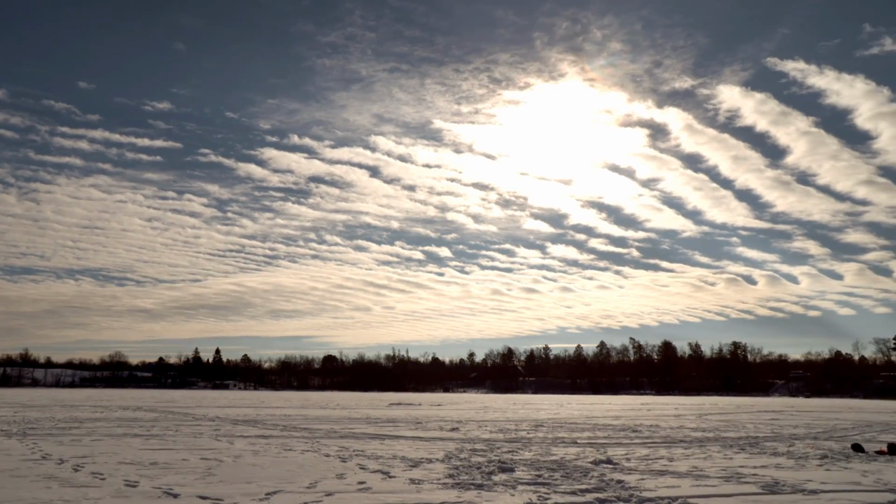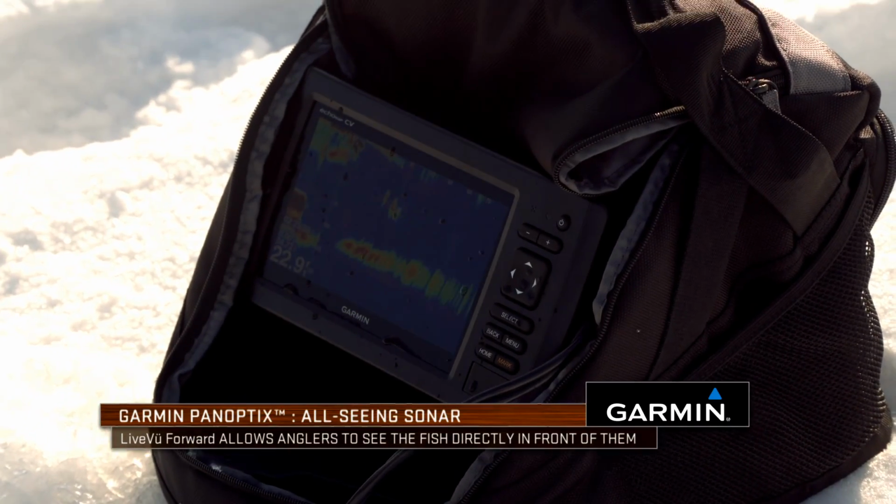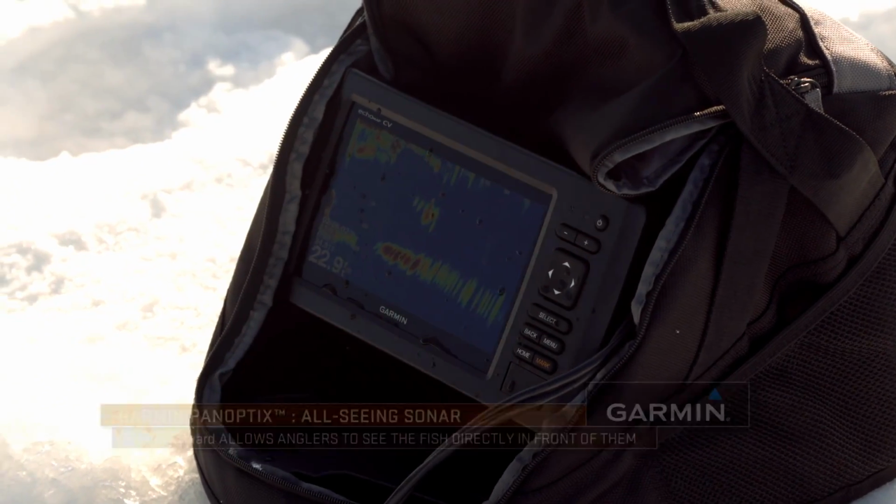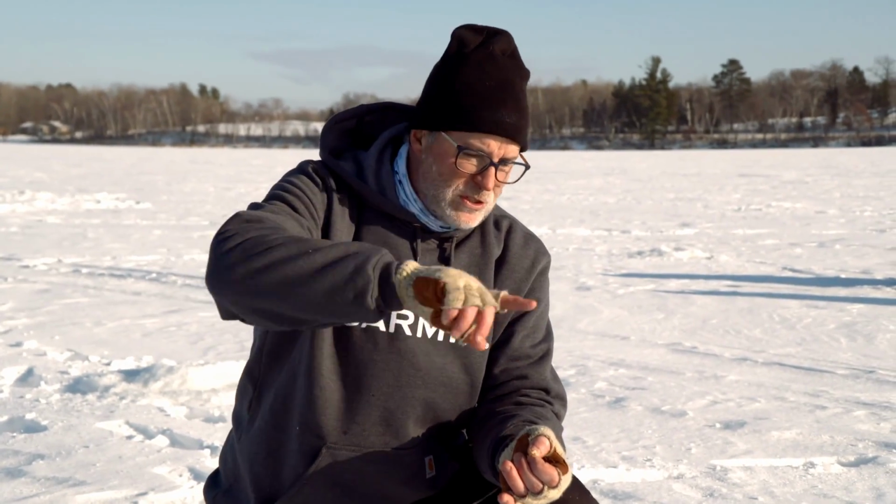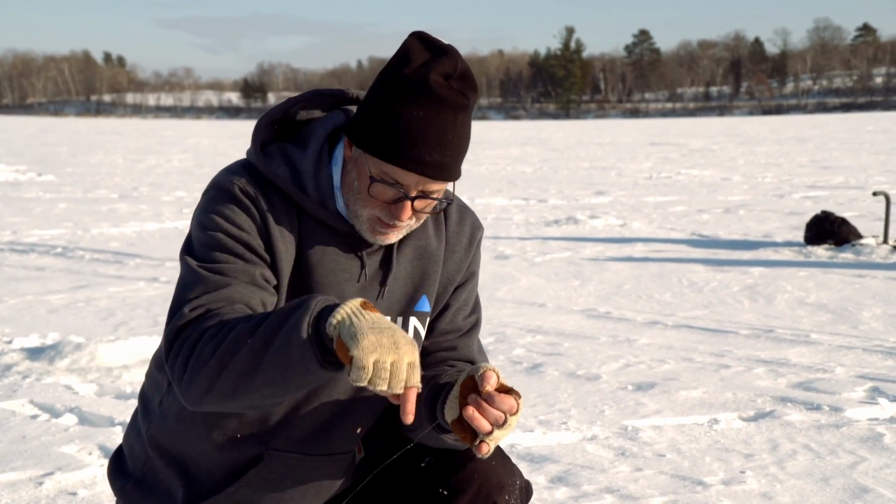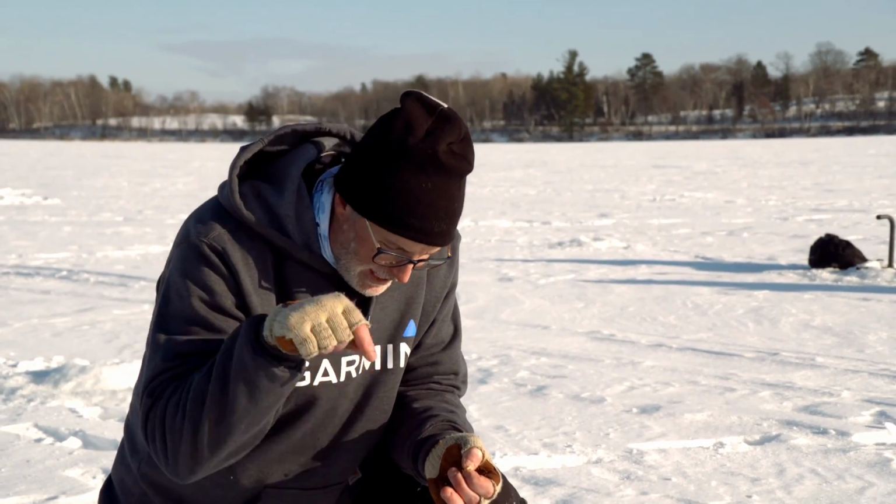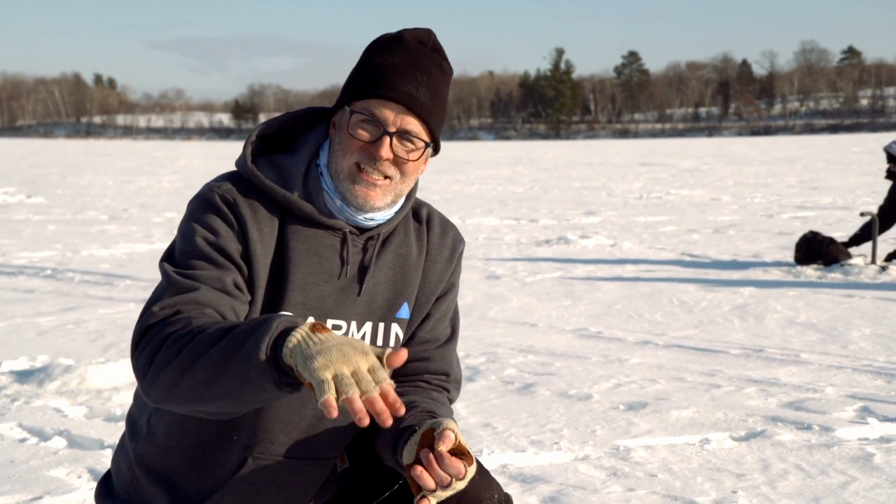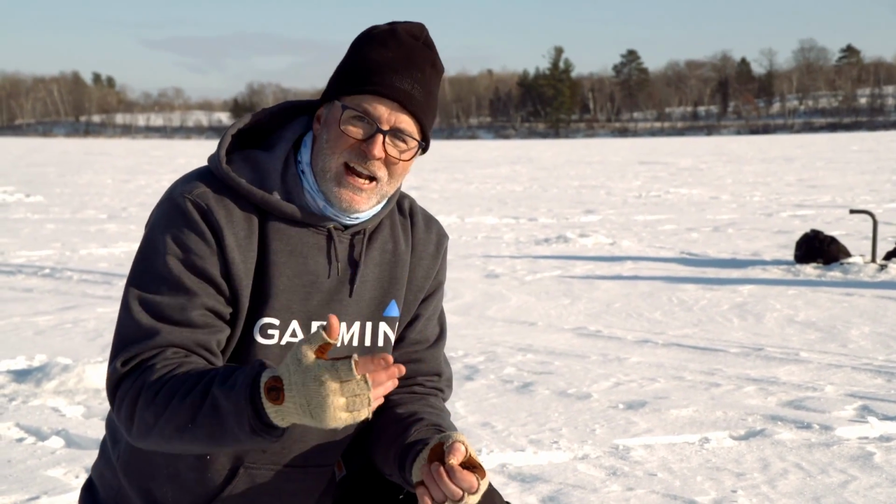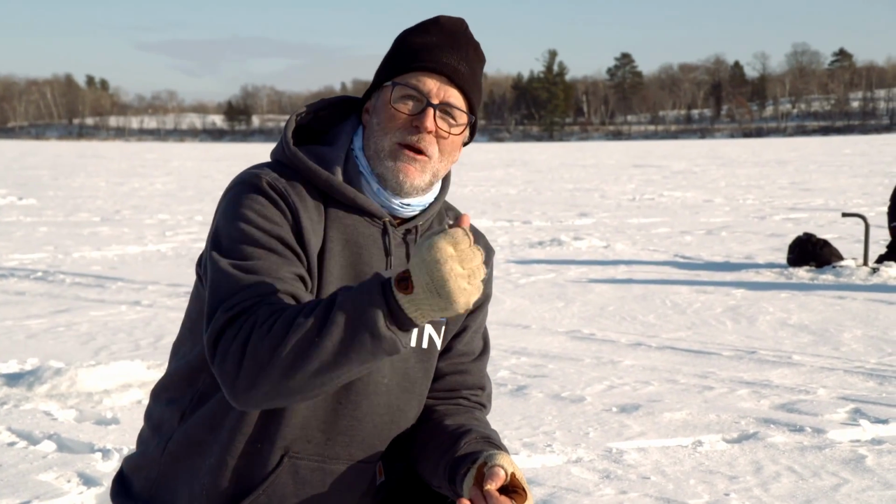You know, it's funny, I just took the Panoptix live view forward and scanned, and I saw a school of crappies 50 feet this way from that hole right where my auger is. So I ran over here and I drilled a bunch of holes in the area. Came over here, dropped the live view down of the Panoptix, and it was just black with fish. And I'm trying to get the jig through the slush, and it gets down there, and the first fish goes whoop and smokes it. Caught a nice crappie, threw it on the ice, dropped the jig back down, and another one comes screaming up and grabbed it.